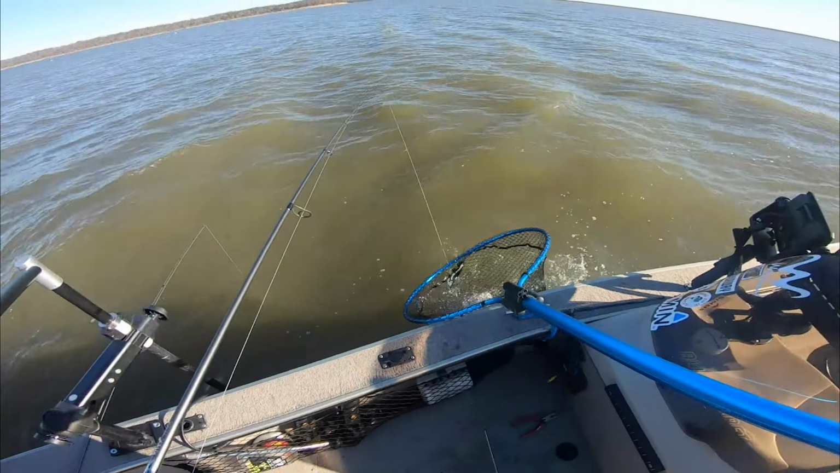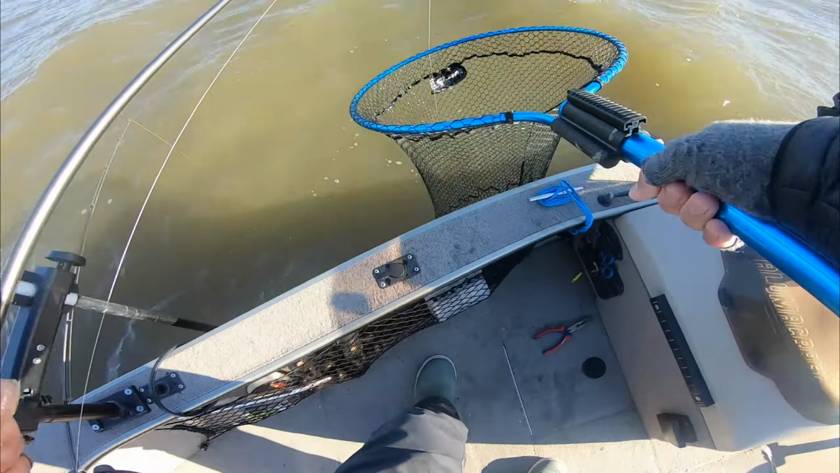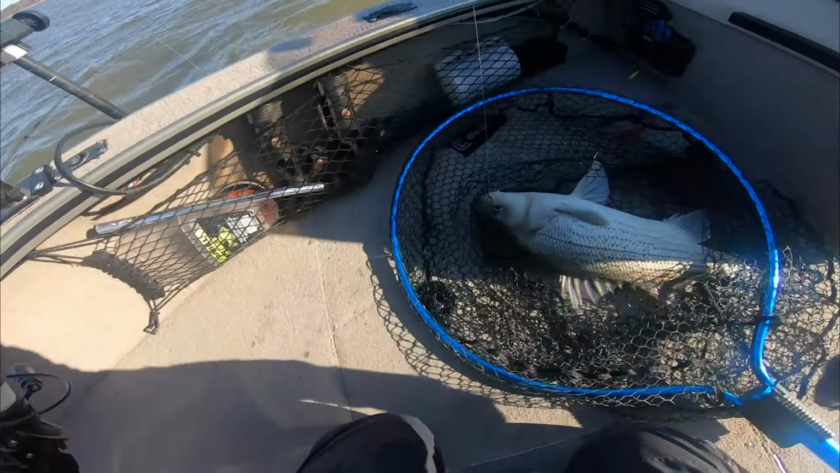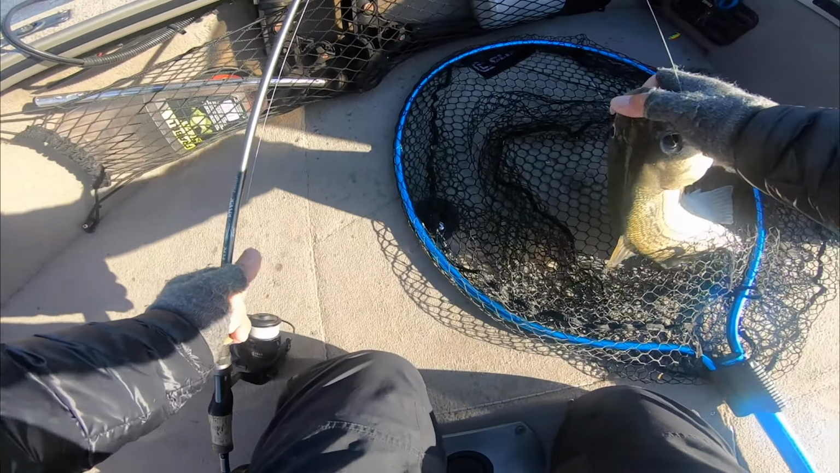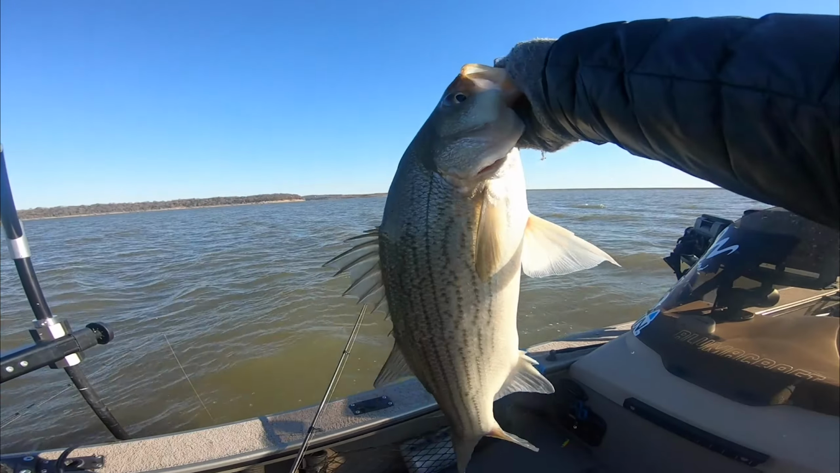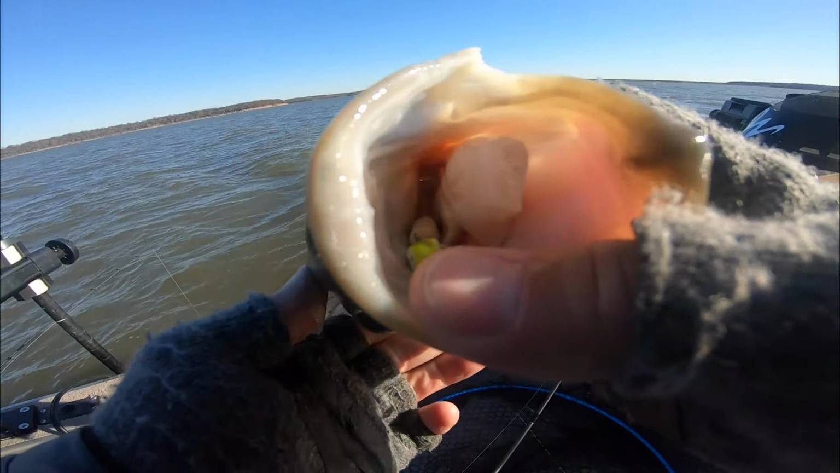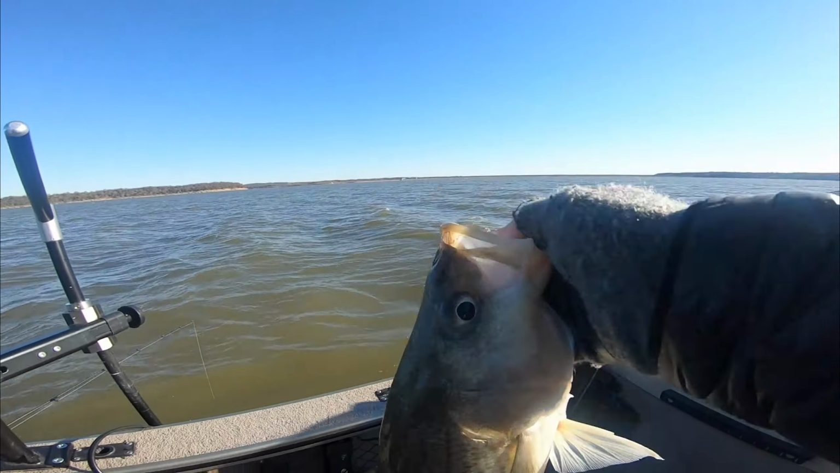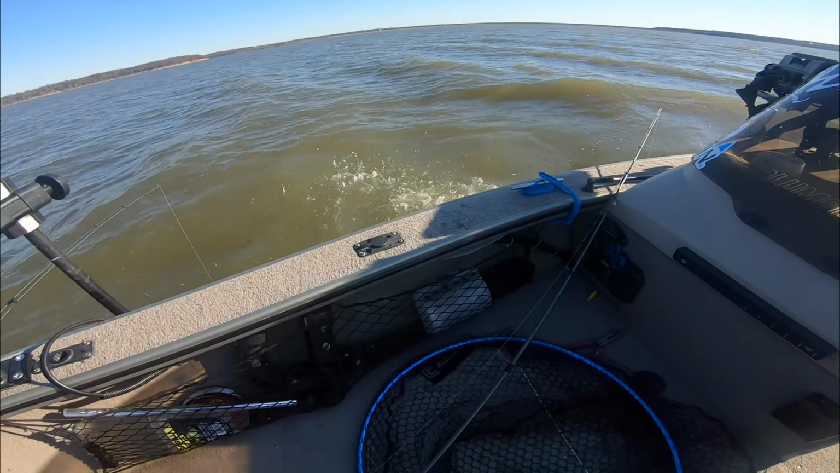Yeah. Yep, that's a long boy right there. This one is kind of the opposite. He's longer, but he's not very fat. Still a big one though. Choked. Oh yeah, here we go. Long skinny, take him.